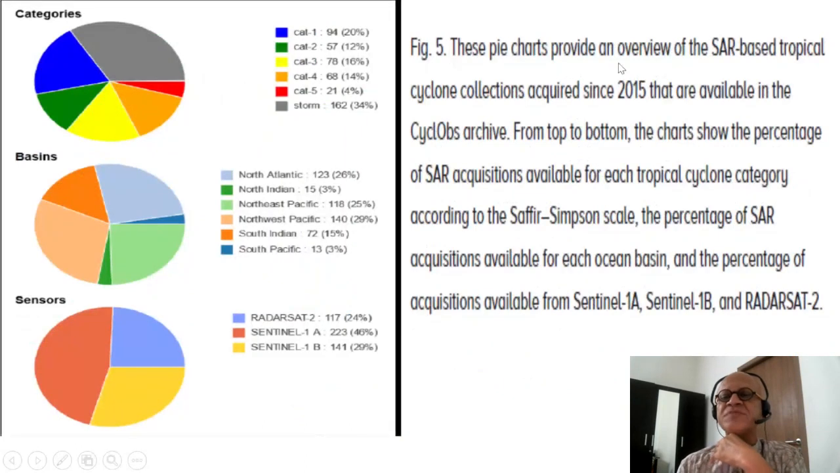Finally, these pie charts provide an overview of the SAR-based tropical cyclone collection acquired since 2015 that is available in the Cyclops archive. From top to bottom, charts show the percentage of SAR acquisitions available for each tropical cyclone category according to the Saffir-Simpson scale.